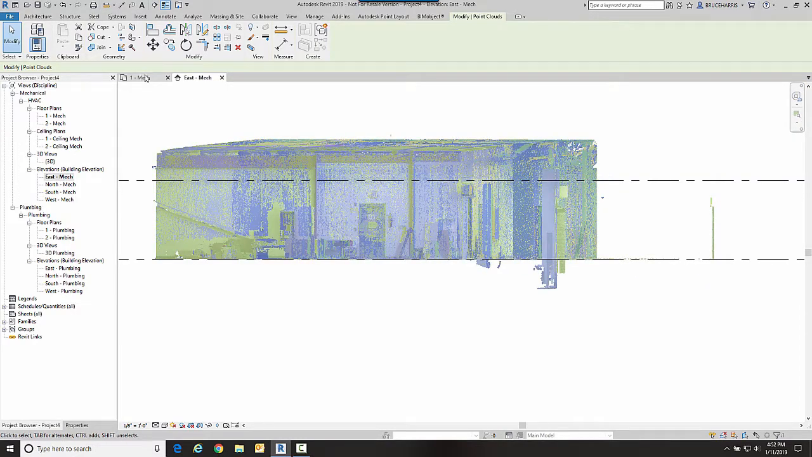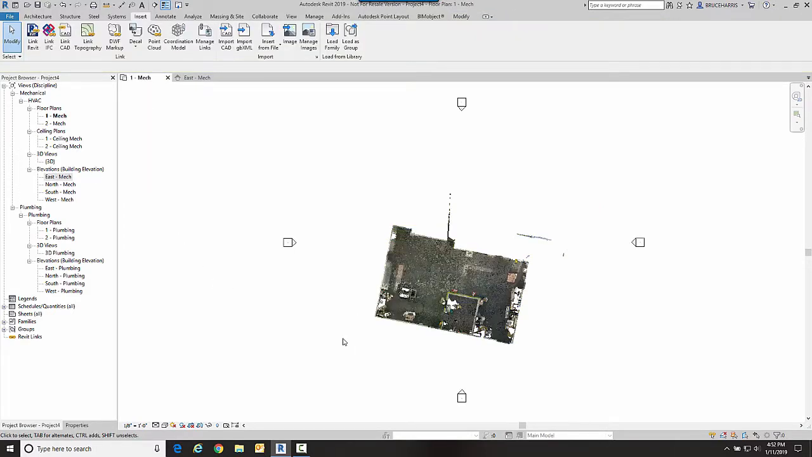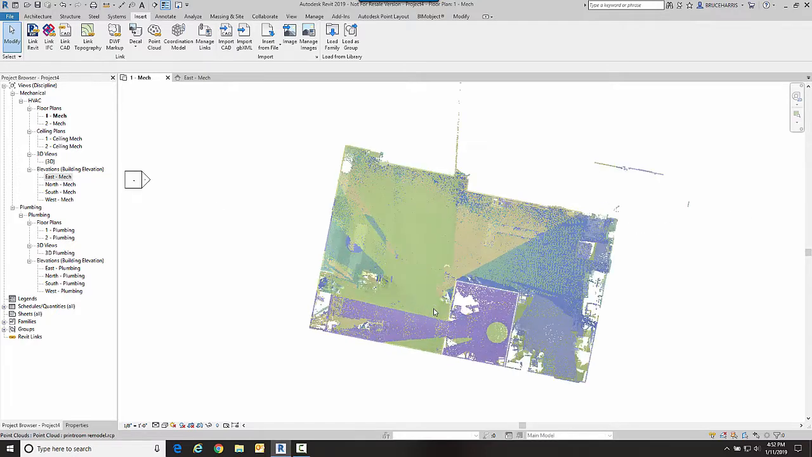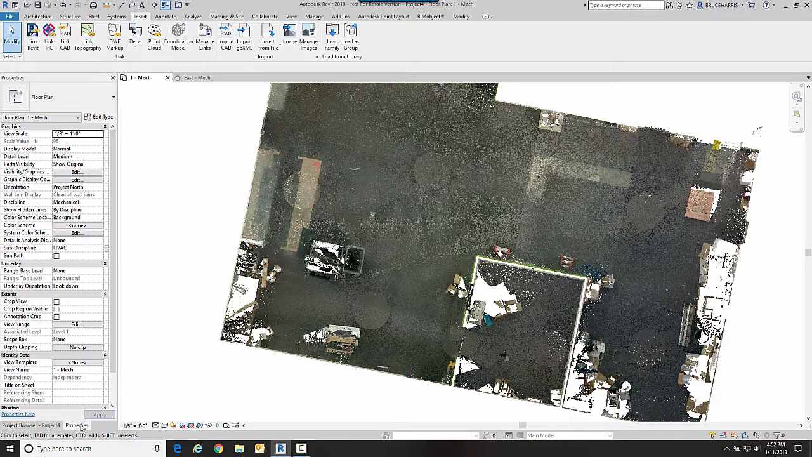So let's go back to our floor plan view. And now we see our point cloud. Now, the reason I wanted to get the bottom lined up as closely as I could is because I wanted you to be able to see that now we're seeing the floor as well as the rest of this point cloud. So what I want to do now is control my view range.